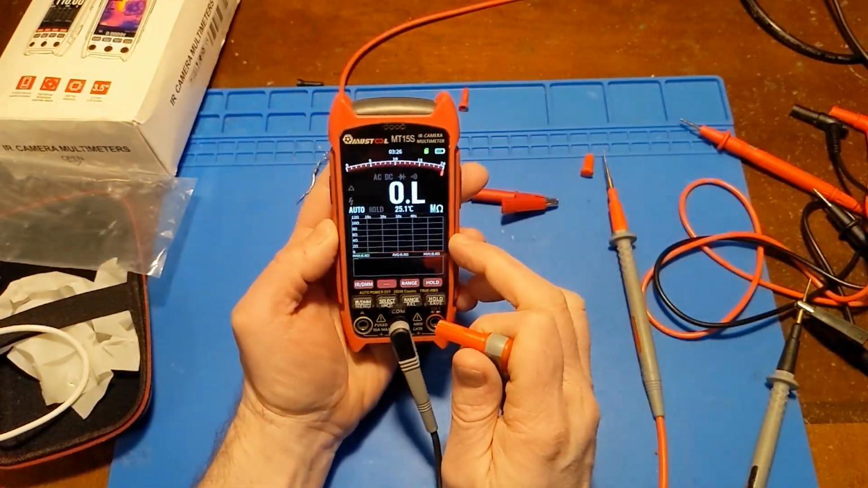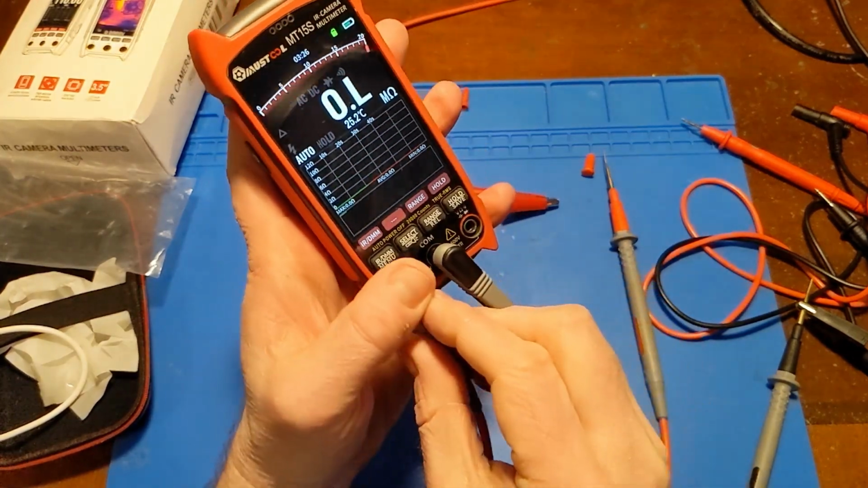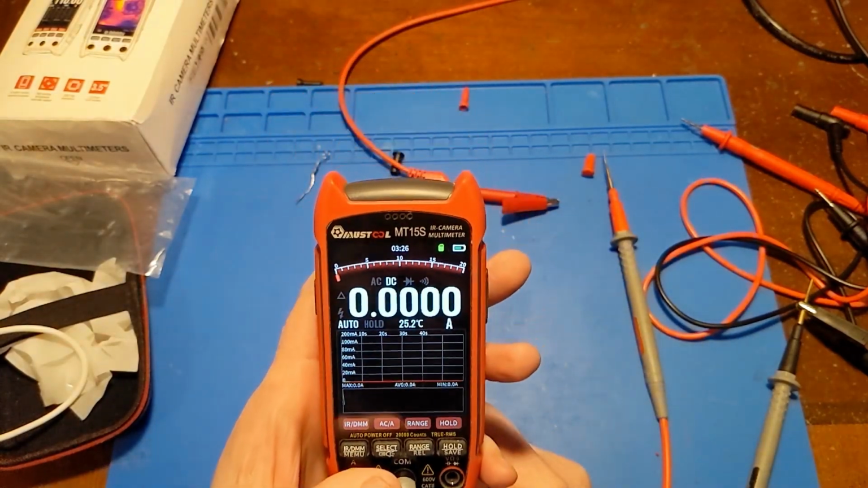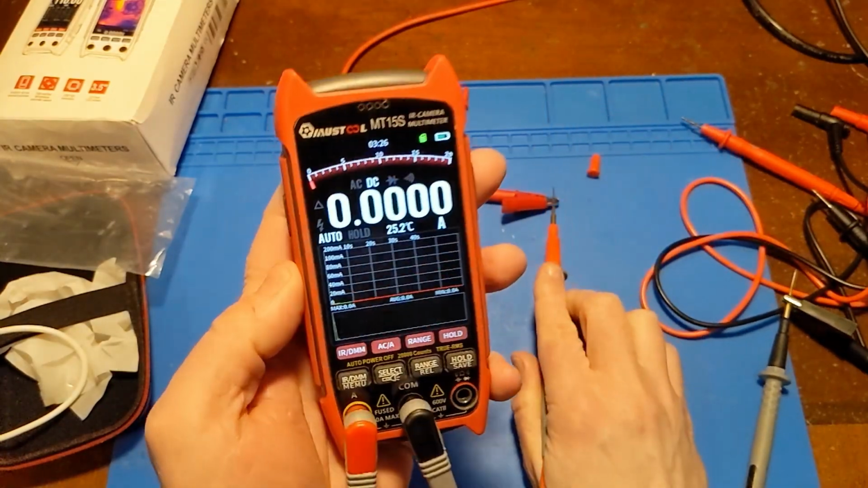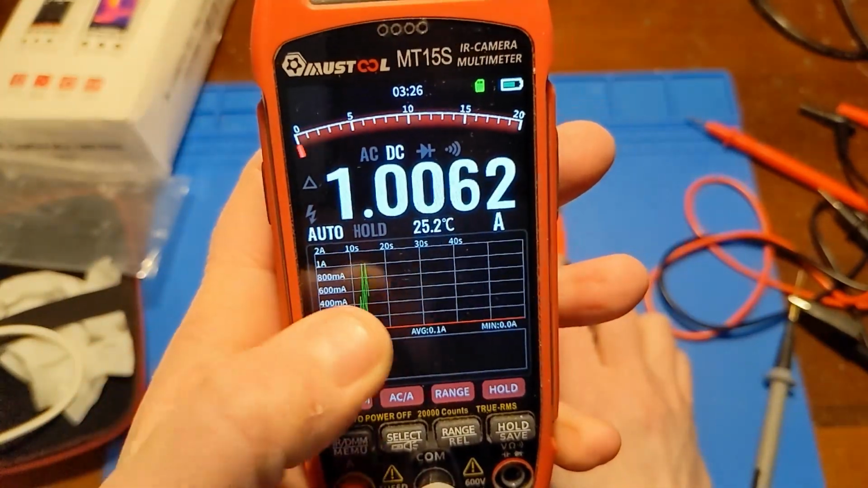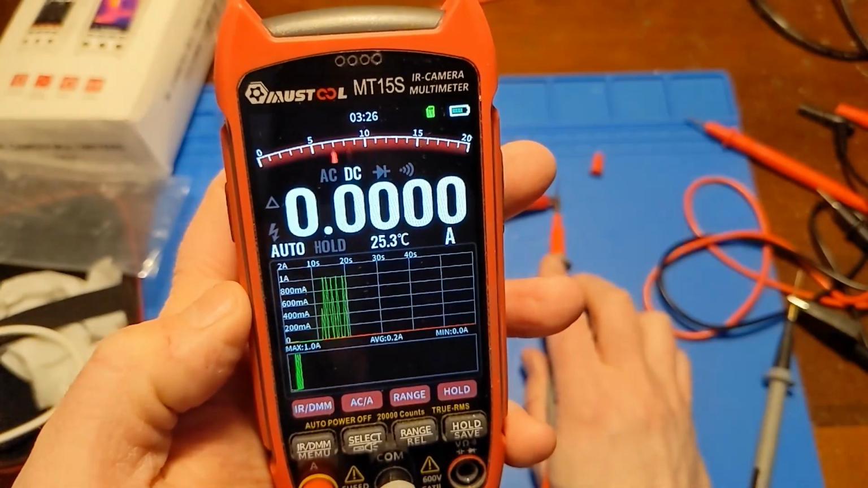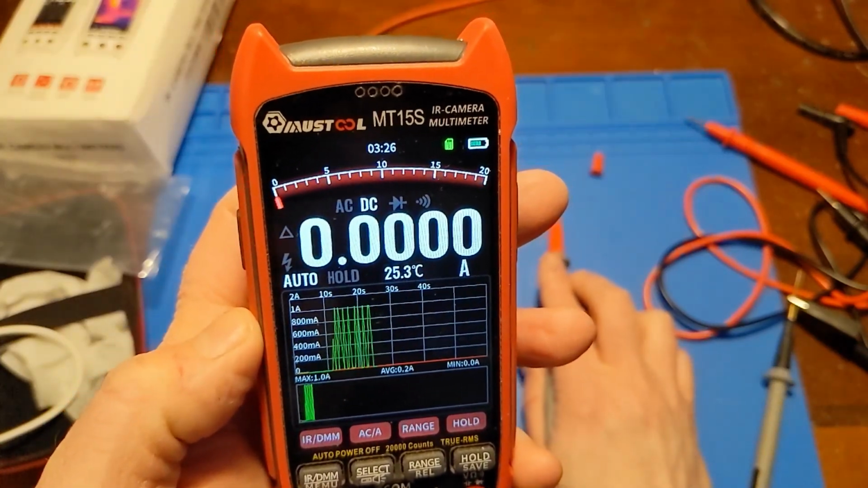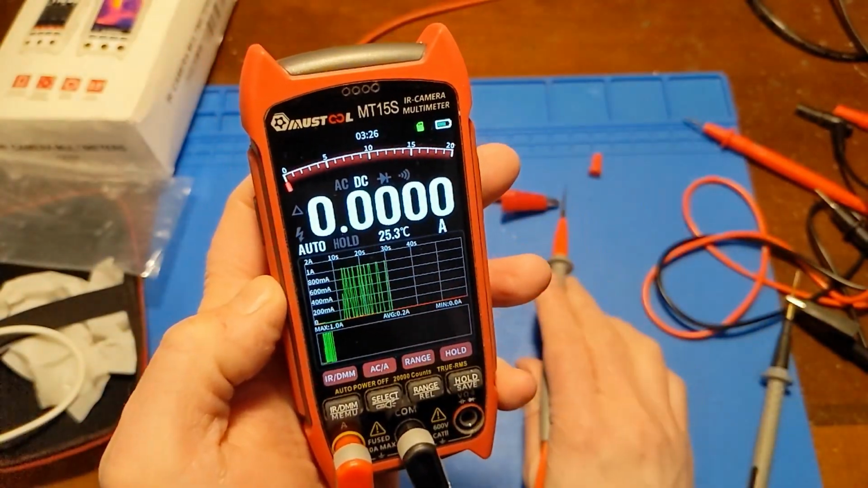So here it has a neat little feature. Right now it's set to ohms, but if I just put the lead in the current jack, it senses that and automatically switches over to amps. That is cool. Not all meters do that. Here we're going to use the chart function again. I'm just going to disconnect and reconnect power, and you can see we're charting out what's going on here. That's just a cool little feature. I can see that coming in handy if I'm troubleshooting something and need to really monitor it closely, or if something has just a quick pulse and I need to catch it over a period of time, I can see it on the chart.